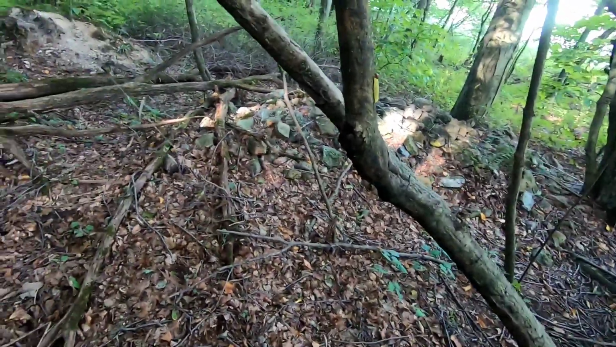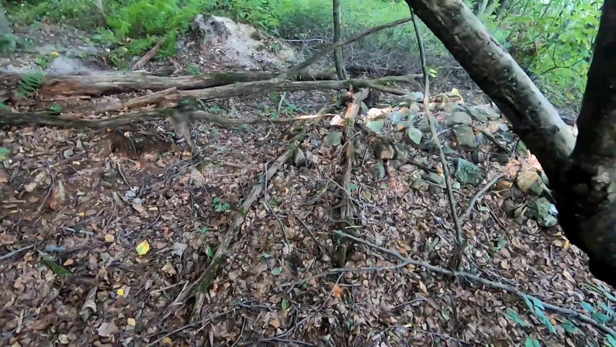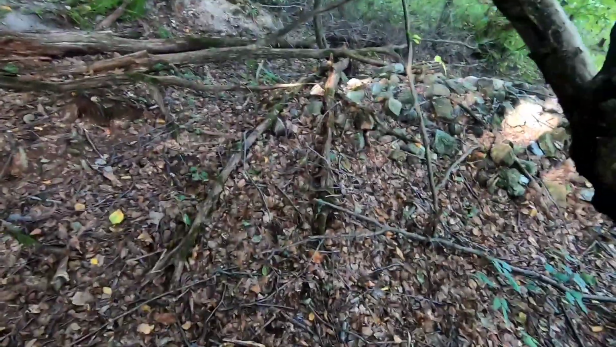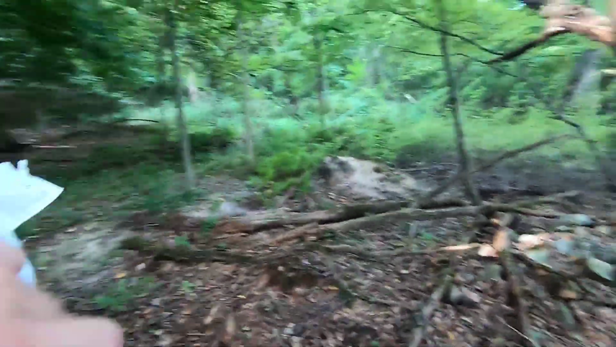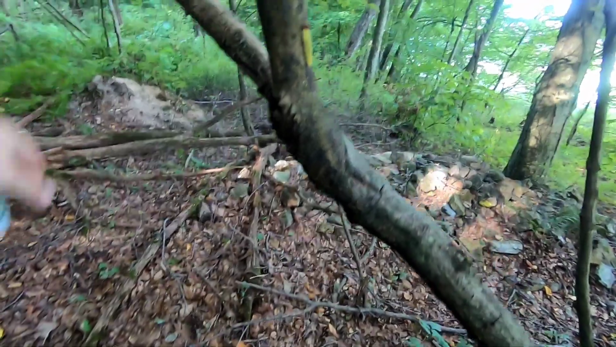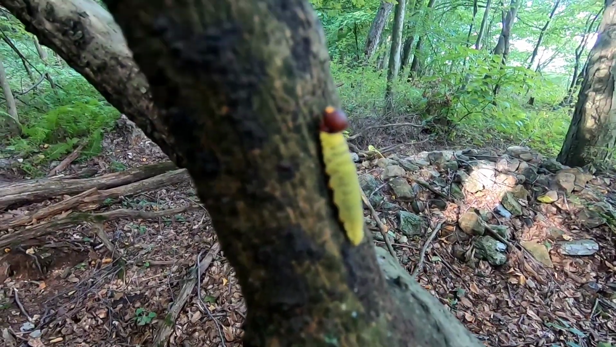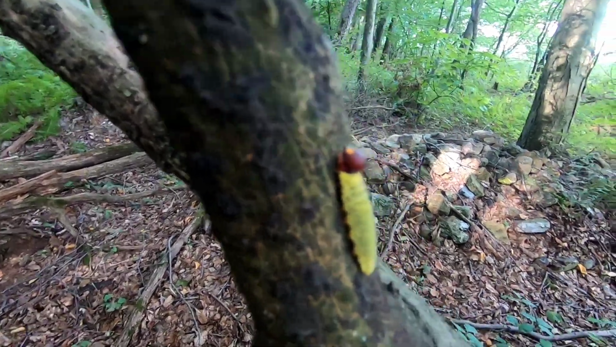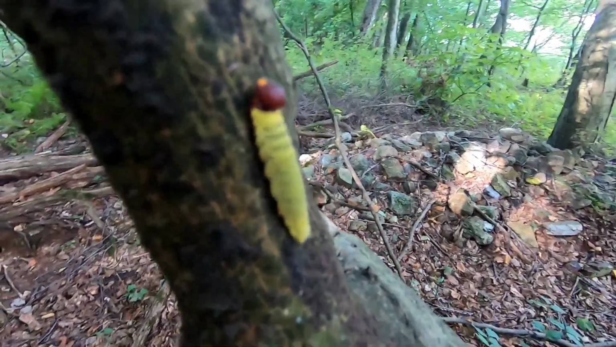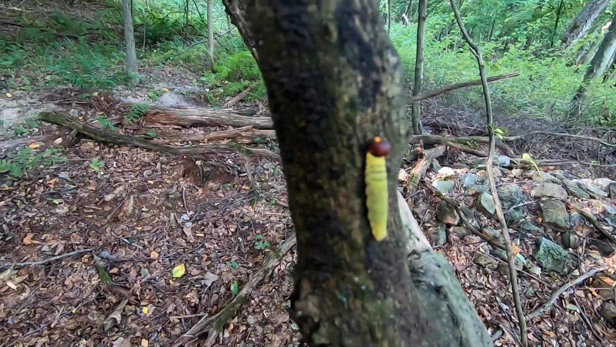I just had a spider go up my nostril. I don't know what it is about cobwebs and big spiders, but yeah, spiders across the face are pretty good. And then I seen this weird looking caterpillar here. I have no idea what kind of caterpillar that is. I've never seen one like that.